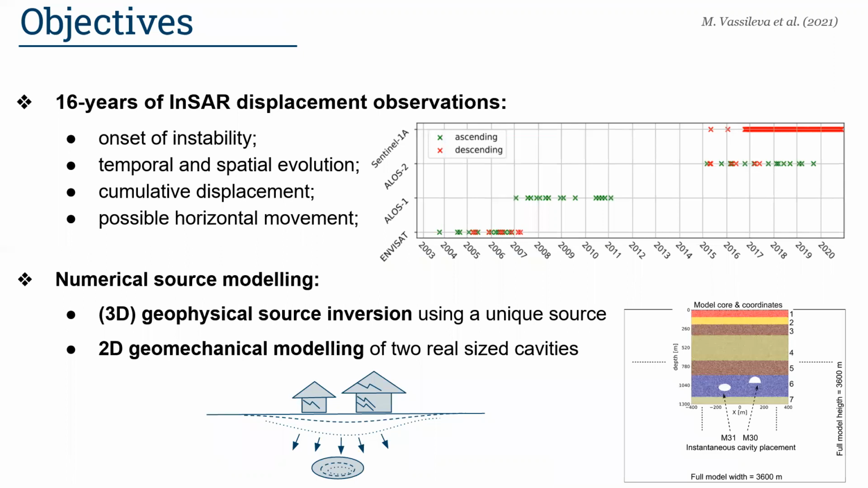In this study, we present a 16-year history of the spatial temporal evolution of the subsidence in the region, using a large archive of SAR data from past and currently operational satellite missions and by applying the SBAS technique. To test the underlying cause of the subsidence pattern, we use 3D geophysical source inversion and 2D geomechanical simulation.